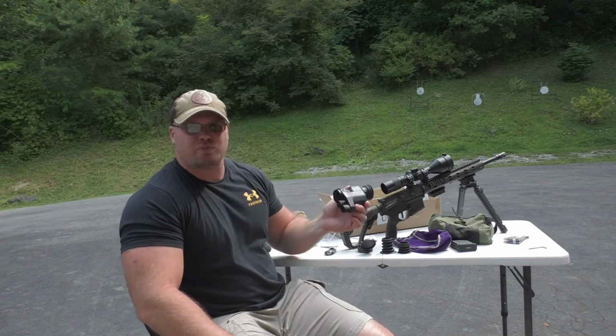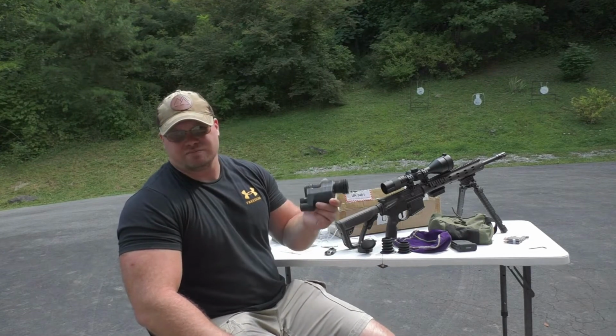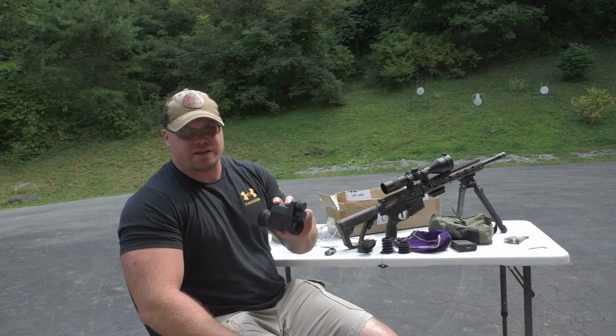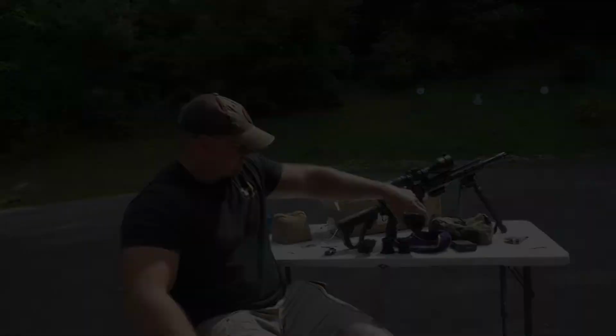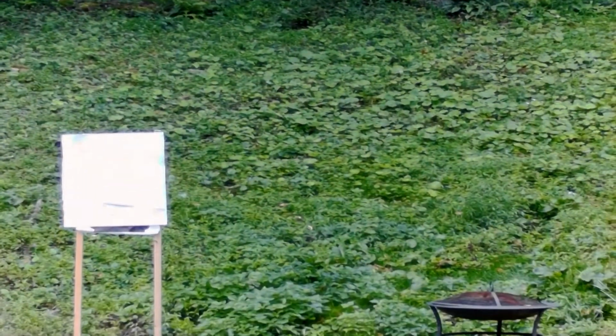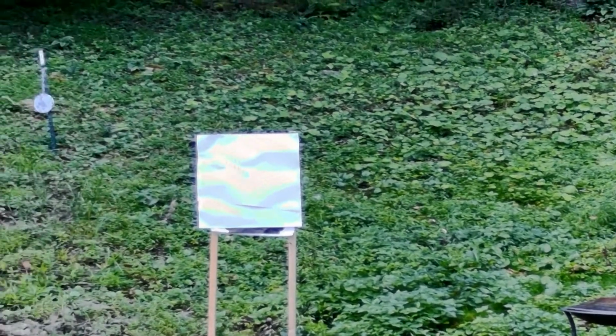I'm going to sight the scope in, put this on, shoot just a little bit, and I will get some footage along the way, and I'll let you know how that goes. I'm going to get this in the daylight, and I'm also going to get it tonight in the dark.